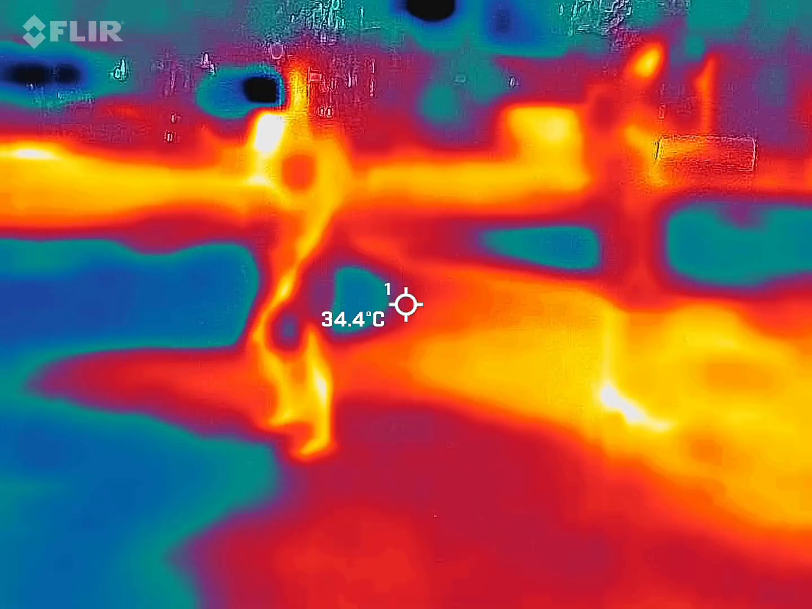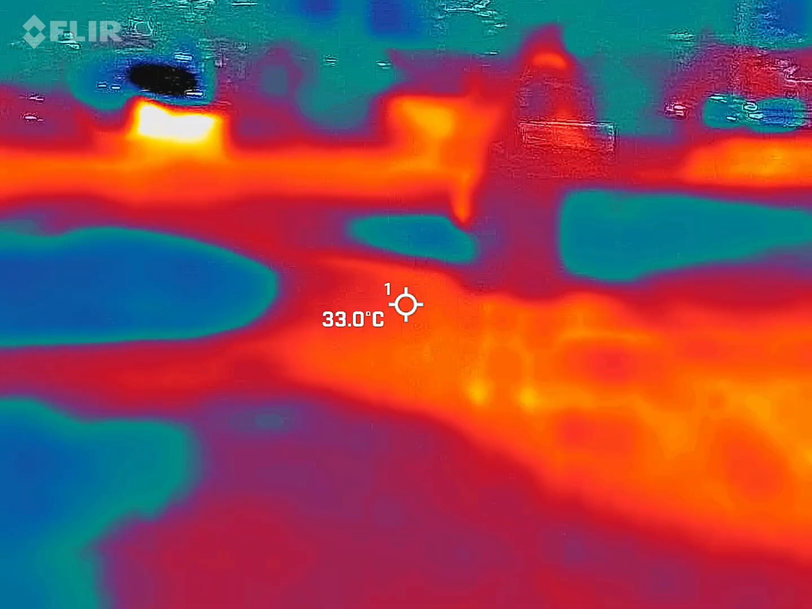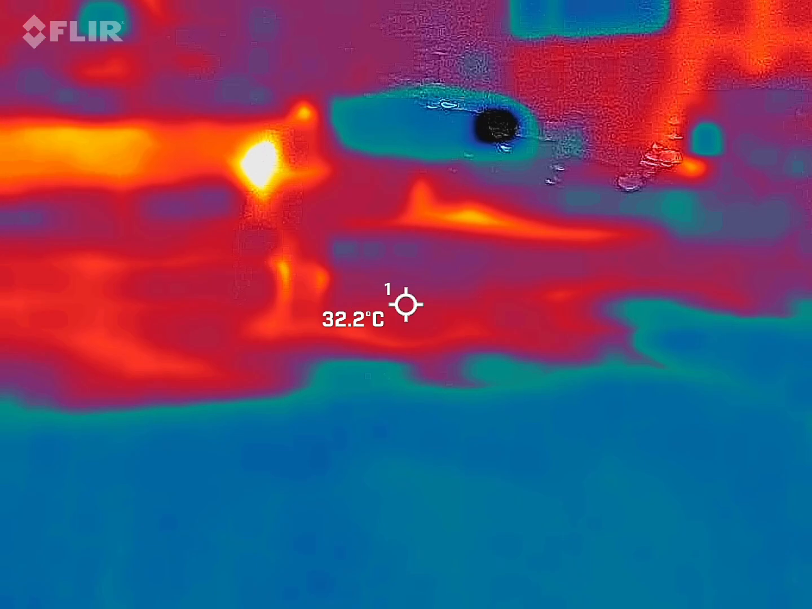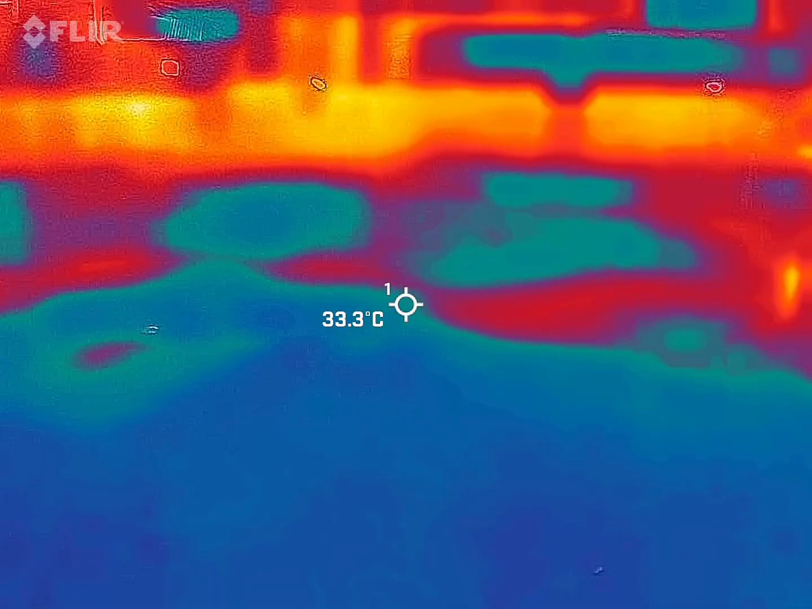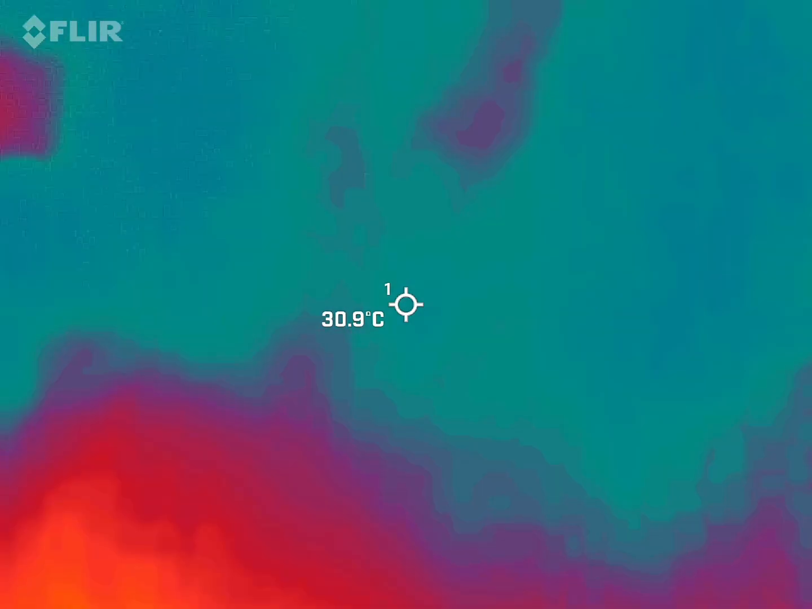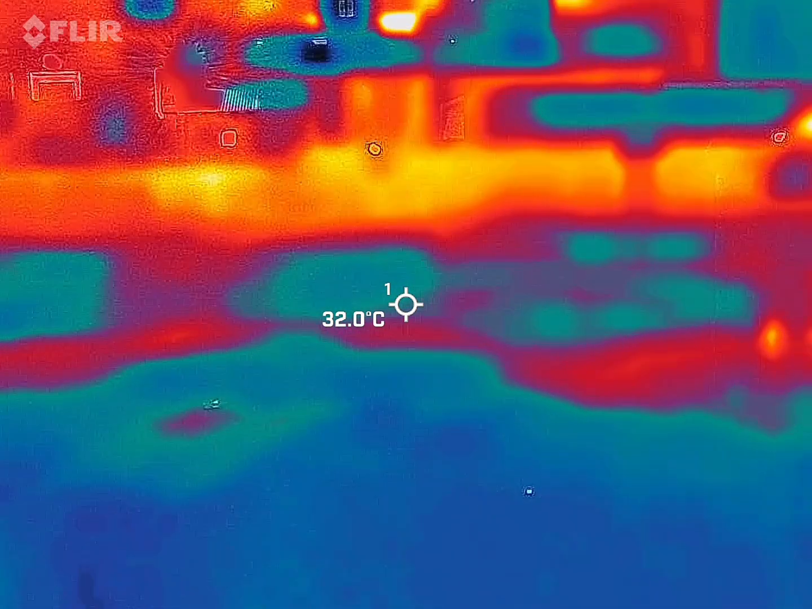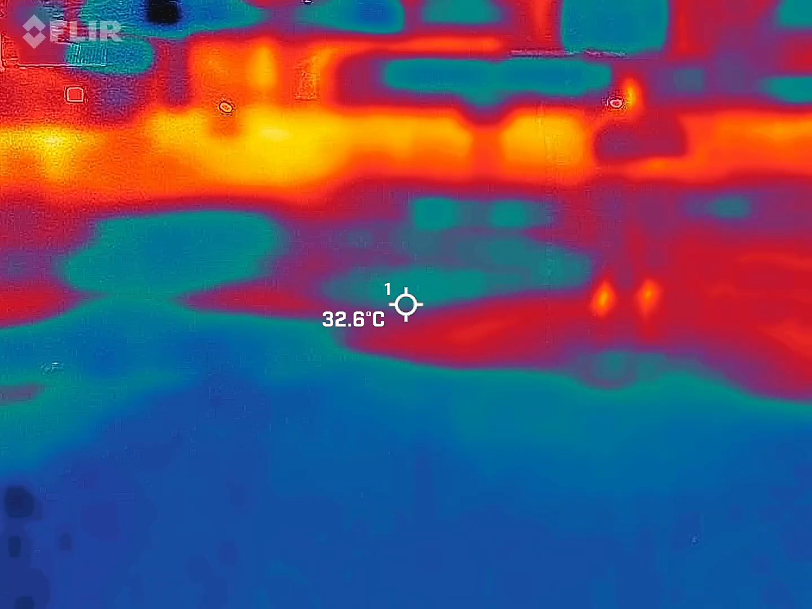It's a glass, it comes up black, so that's nothing. Yeah, the only thing I really saw kind of weird was over this way. And it may be just that wall, I'm not sure. See right here. It's always right there.